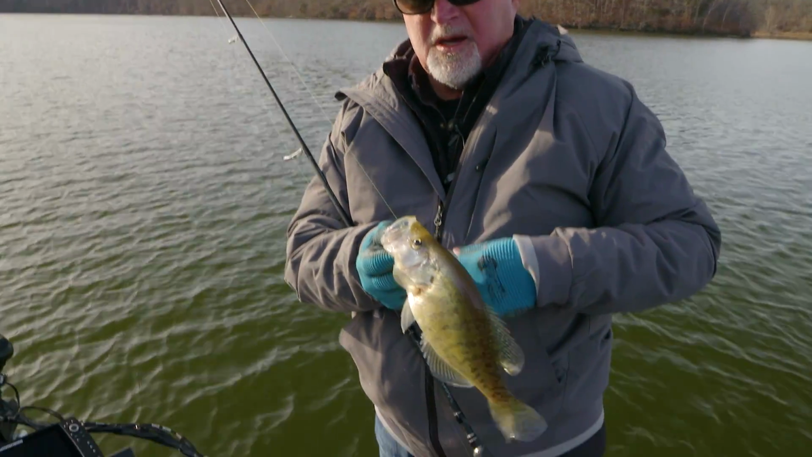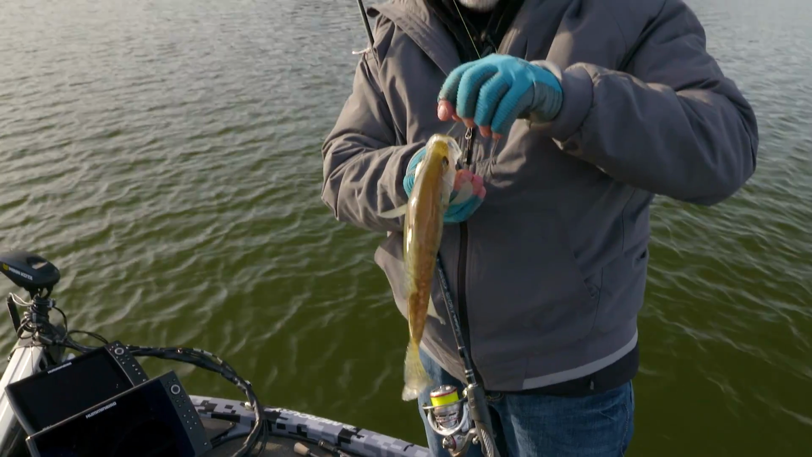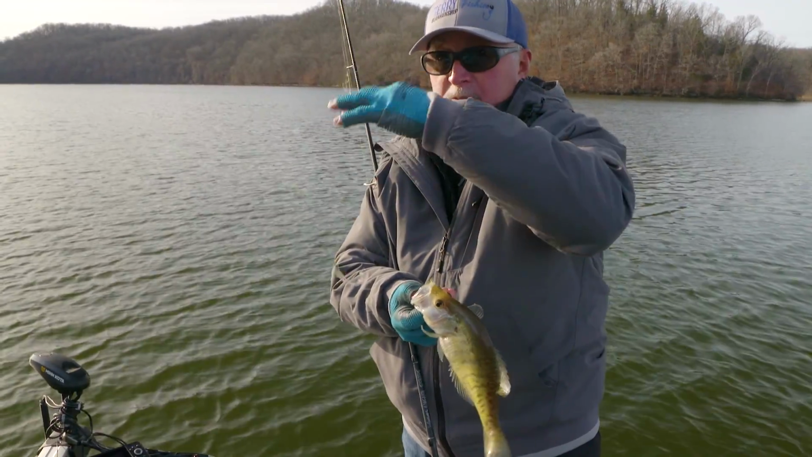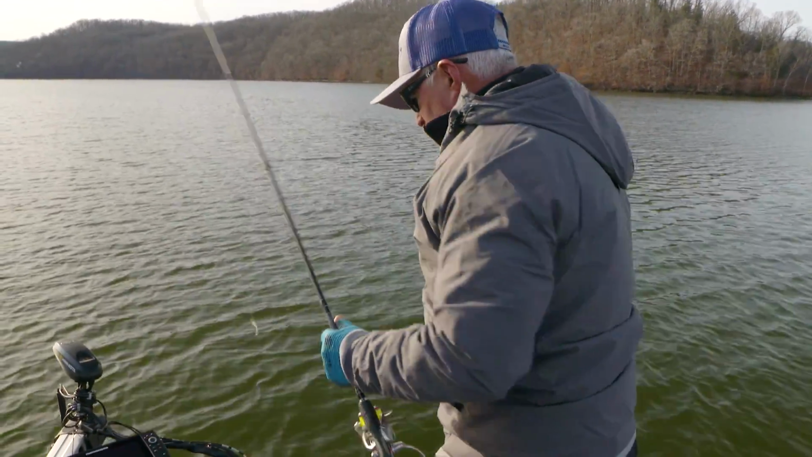You just kind of watch what they're doing, watch how they react to your bait. Sometimes you have to fiddle with it a little bit to get them to bite. Sometimes they want it just to hold dead still. Sometimes you got to move it up from them. Sometimes you got to drop it below them and then bring it back up. And one way or another, a lot of times you can get them to fire on it.